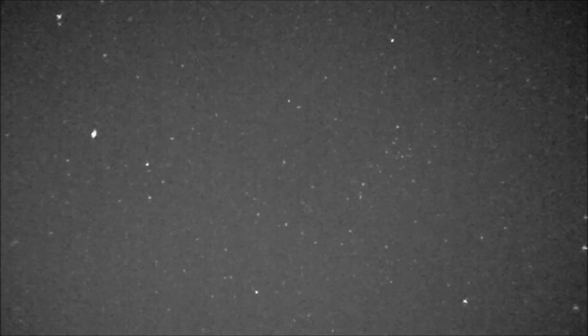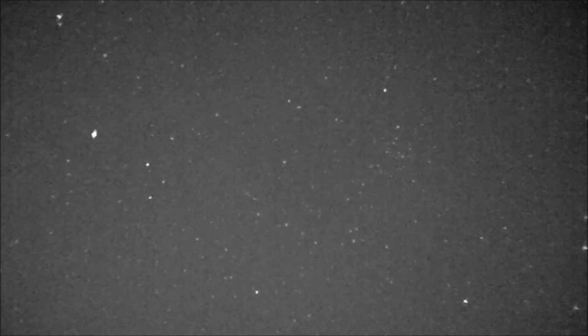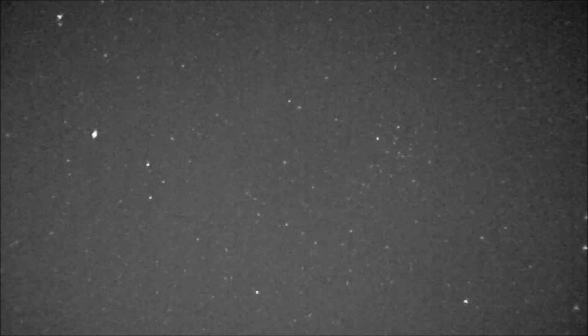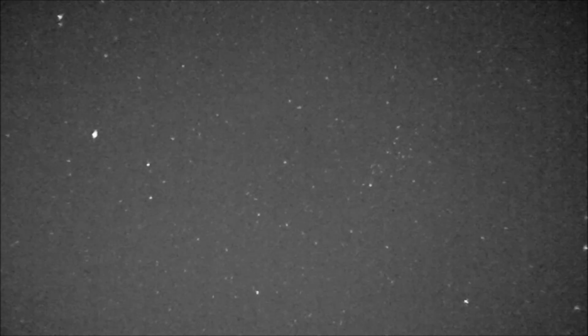But I did this on purpose because it is a Starlink train, I would assume. And how come one or two are brighter and the rest are dimmer? What's up with that? Look at that. There's a whole slew of them coming down. And you never used to see this stuff. This is all a recent phenomenon.